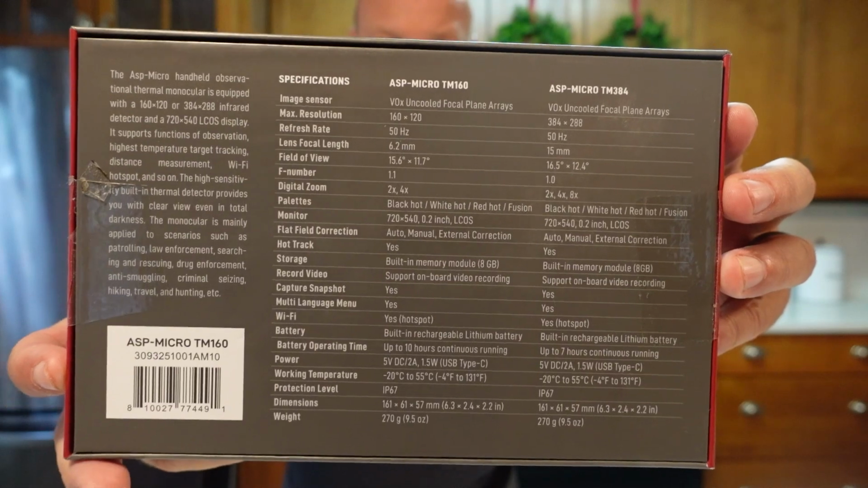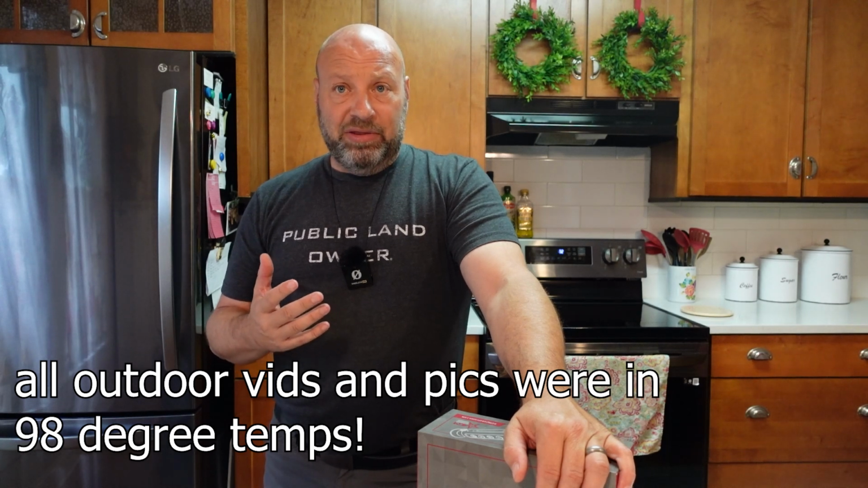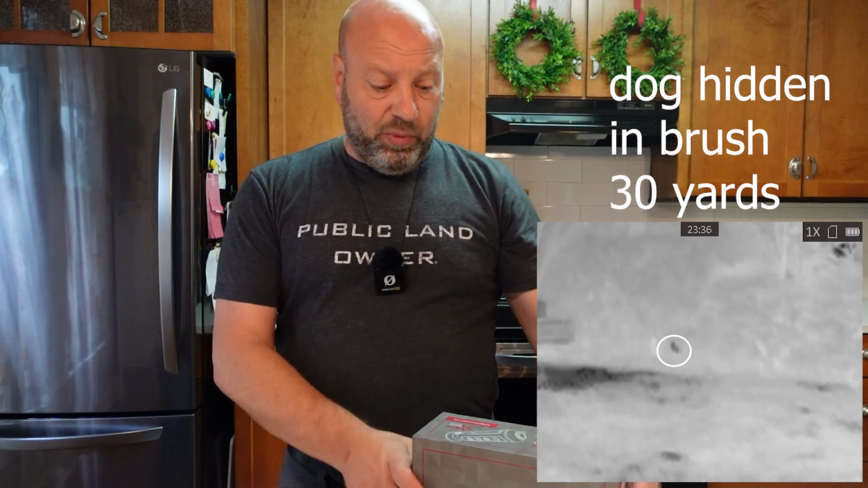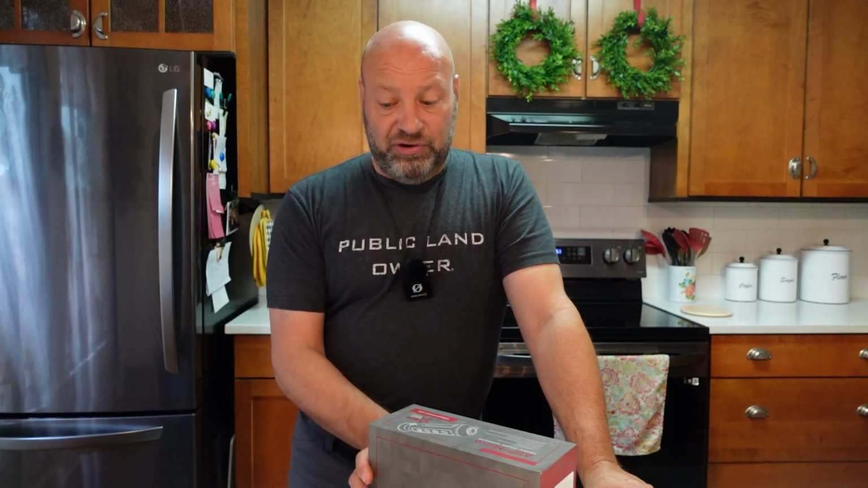When you look at this thing, it basically compares very equally to the Fleur Scout TX or whatever it is. The $600 Fleur is what this is comparing to, and you'll find this somewhere in the neighborhood of $390 to $400, maybe $360 once in a while. I saw B&H had them for that, and it's good. I'm going to show you video footage and pictures from it. This thing does a great job.